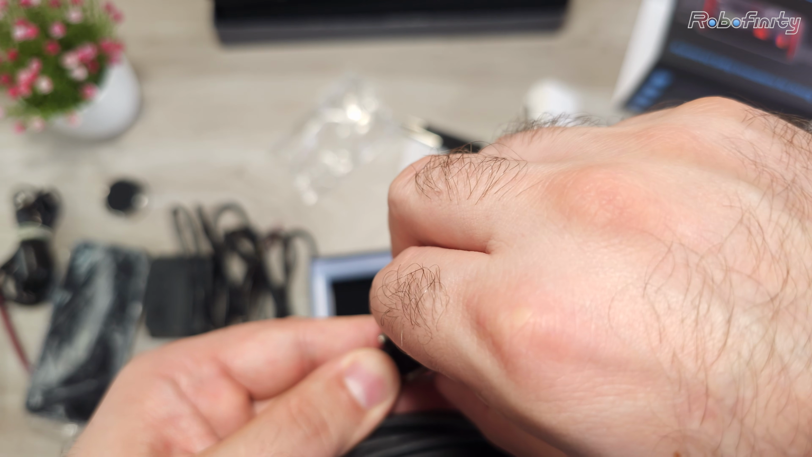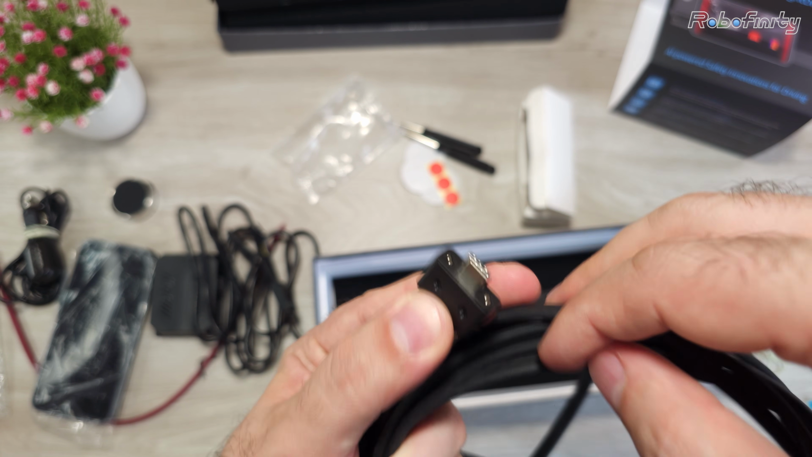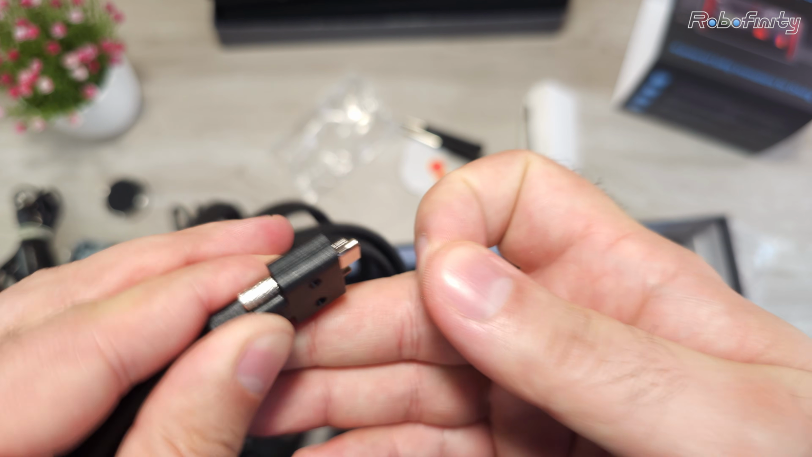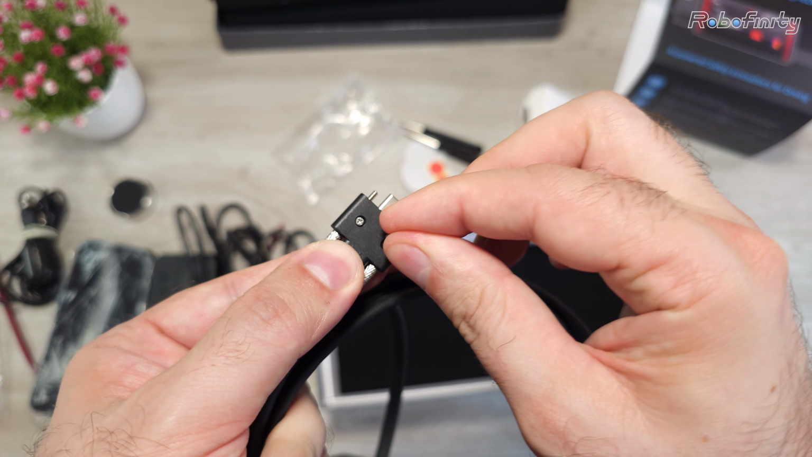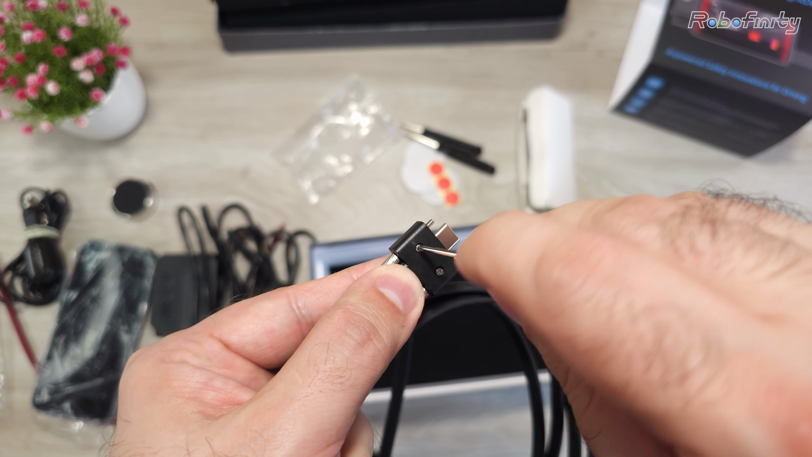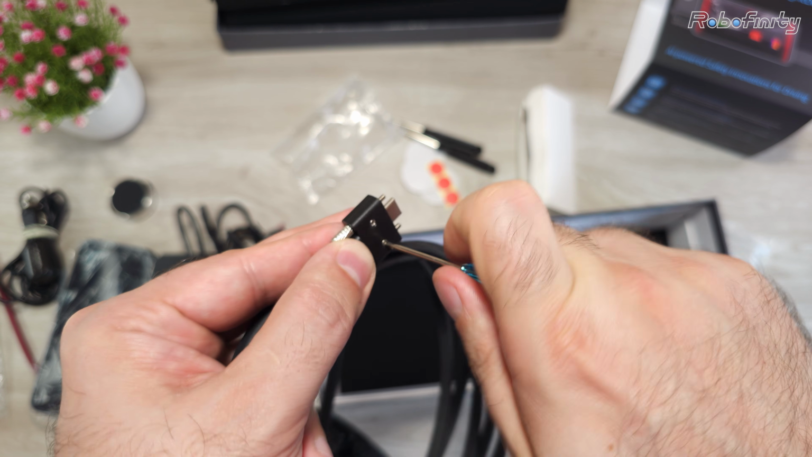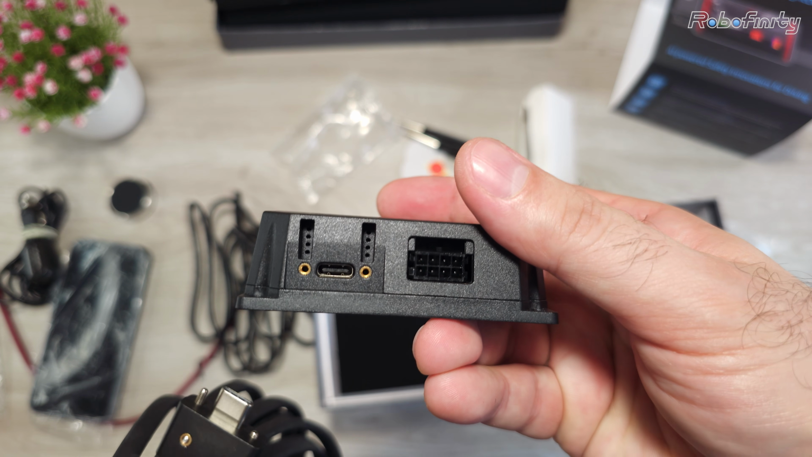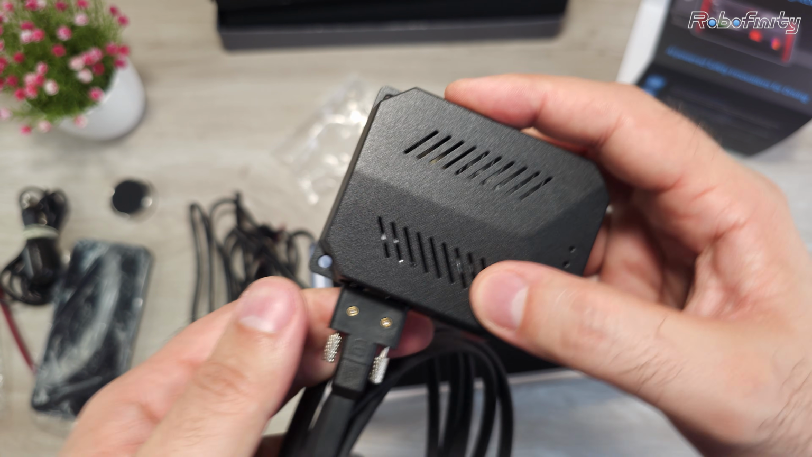Then place the other half on it. Just push it together. Just place in the two Phillips screws also included from this side. Then just fasten the screws and we are good to go. And this will hold the USB head in the USB socket of the compute unit. Very, very strong, no matter what.